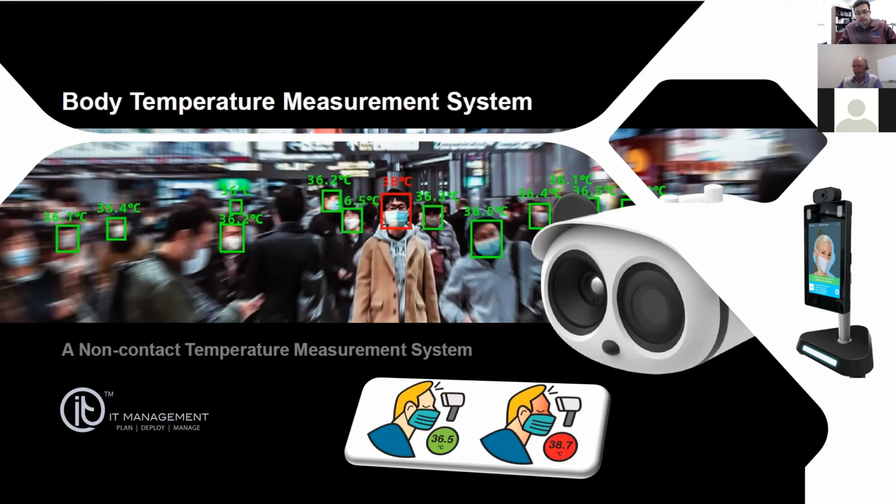So I will try to give you some meat and potato, if you will, so that you are essentially equipped with good enough knowledge to be able to take it to the next level. A couple of things I want to mention to you is that this product and any of the products that we are introducing in here are not medical grade products.